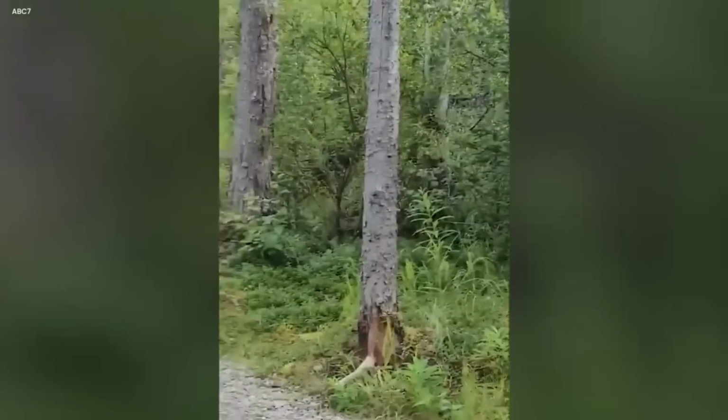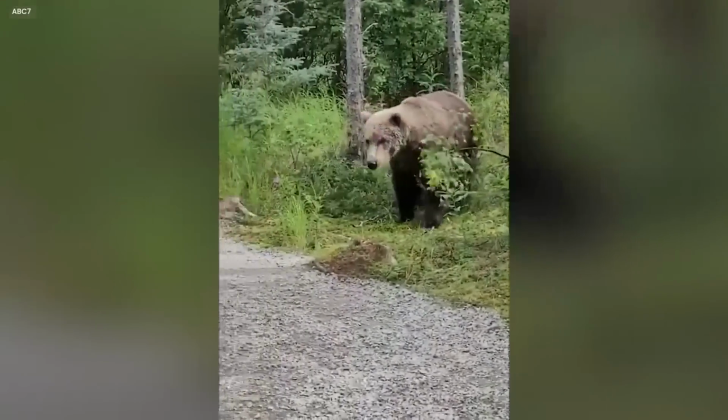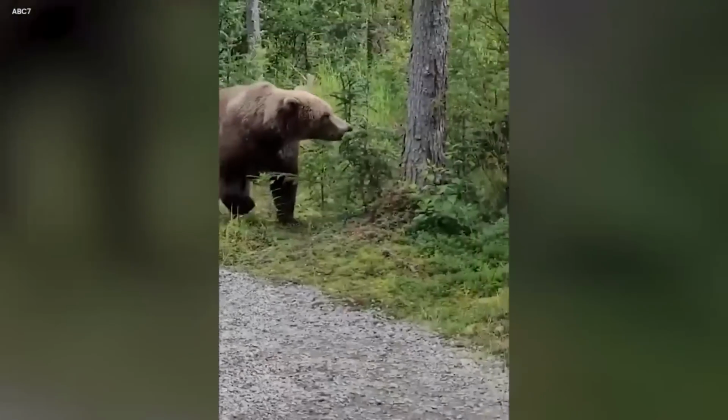Go to the left side of the trail. Left side of the trail.